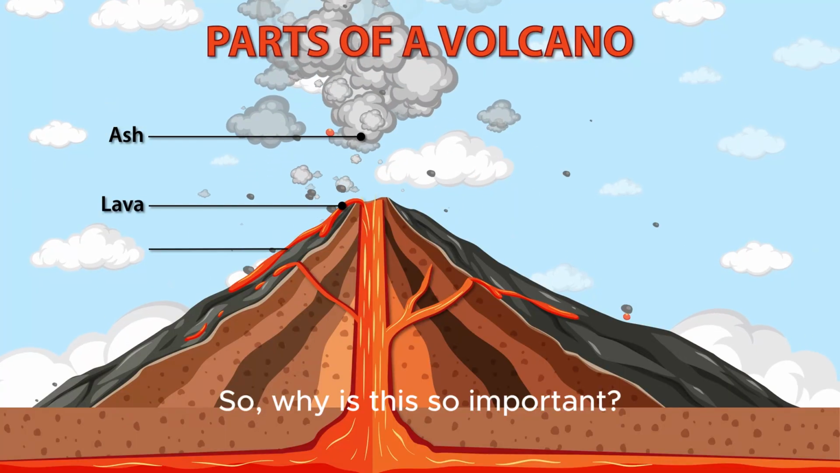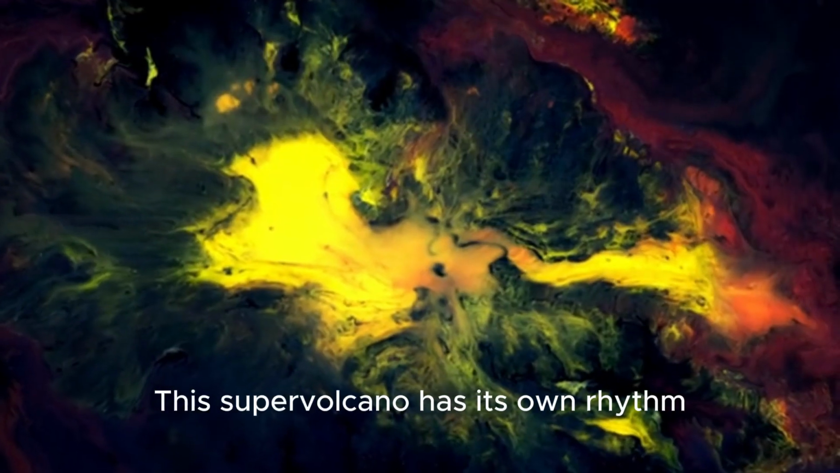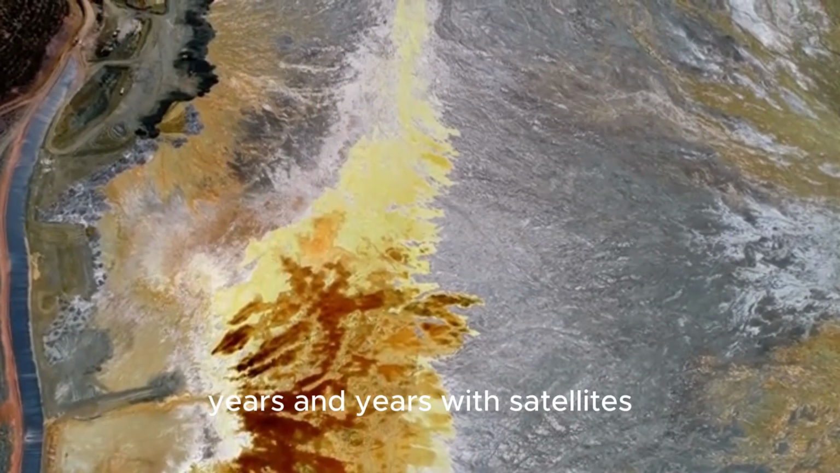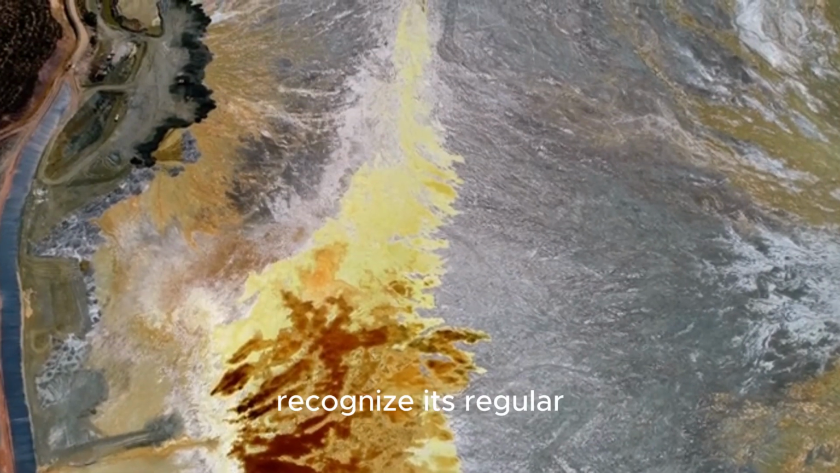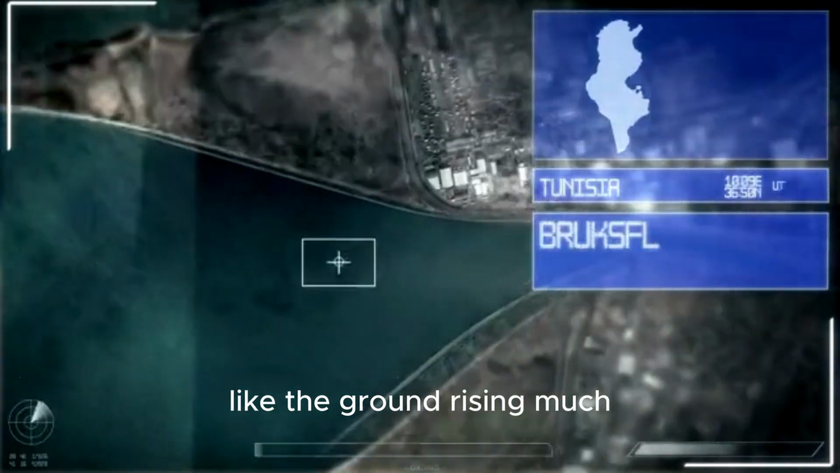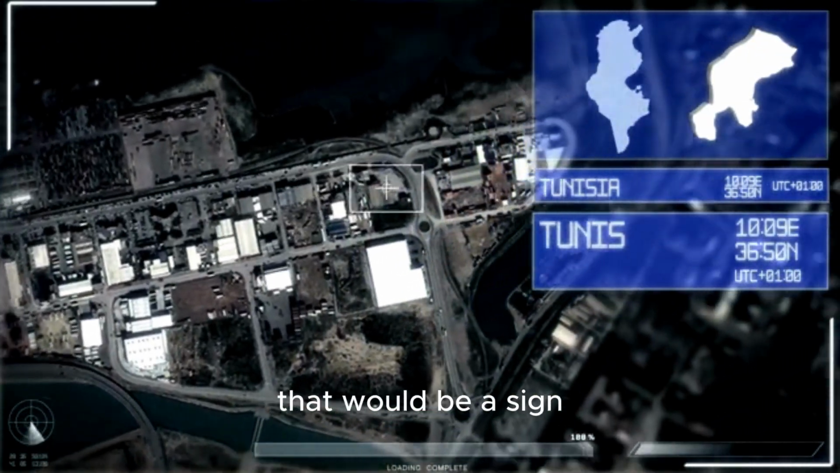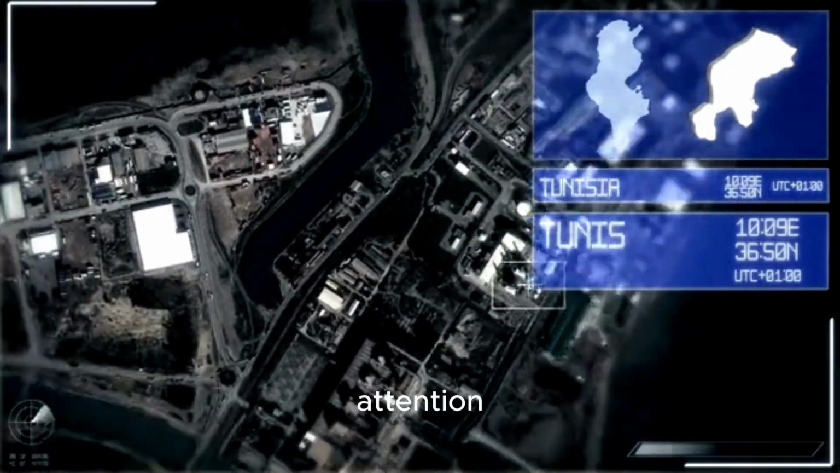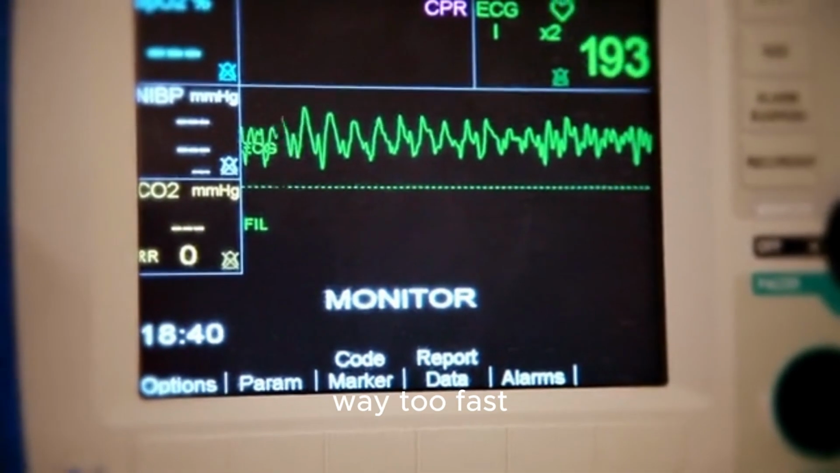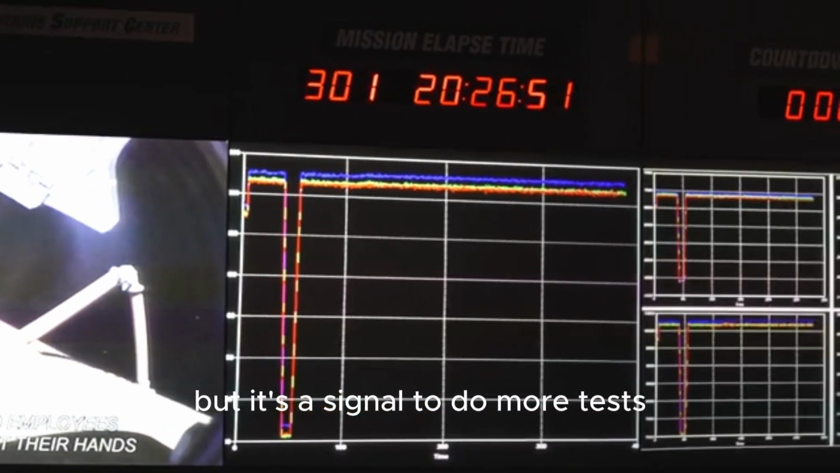So why is this so important? Because it helps us understand what's normal for Yellowstone. This supervolcano has its own rhythm, its own heartbeat. By watching it for years and years with satellites, scientists learn to recognize its regular ups and downs. If something different were to happen, like the ground rising much faster than ever before, or in a new location, that would be a sign for them to pay extra close attention. It would be like your doctor noticing your heartbeat is suddenly way too fast. It doesn't automatically mean there's a big problem, but it's a signal to do more tests.